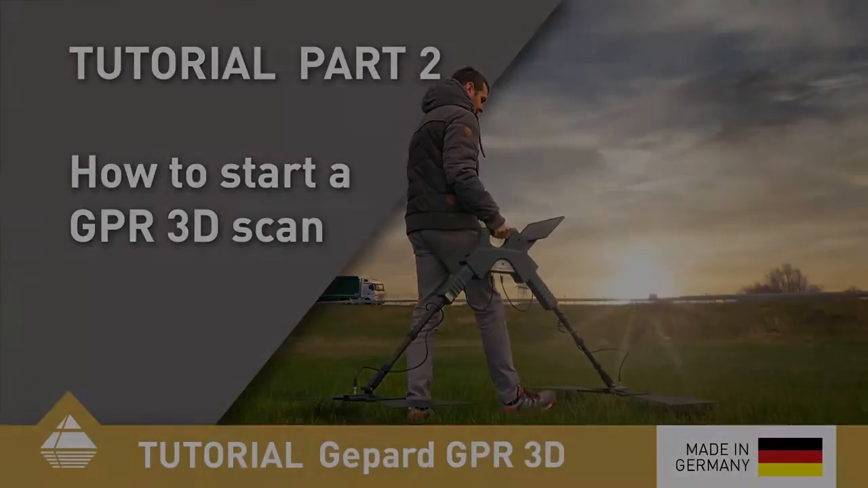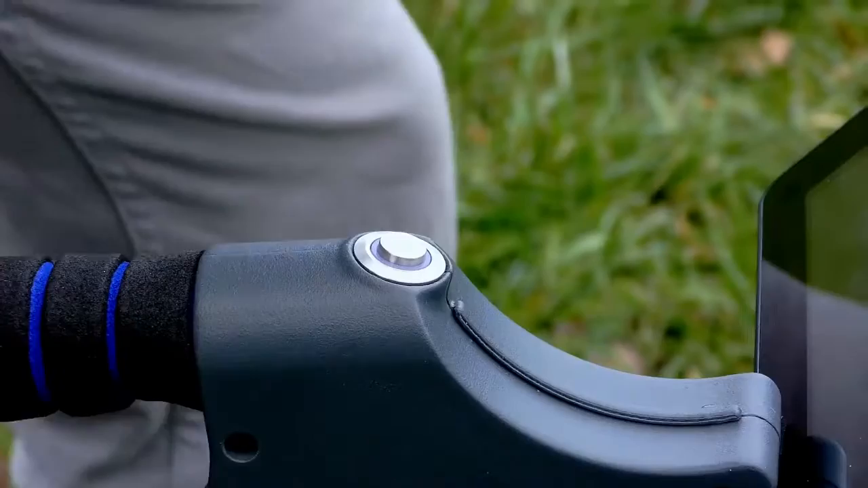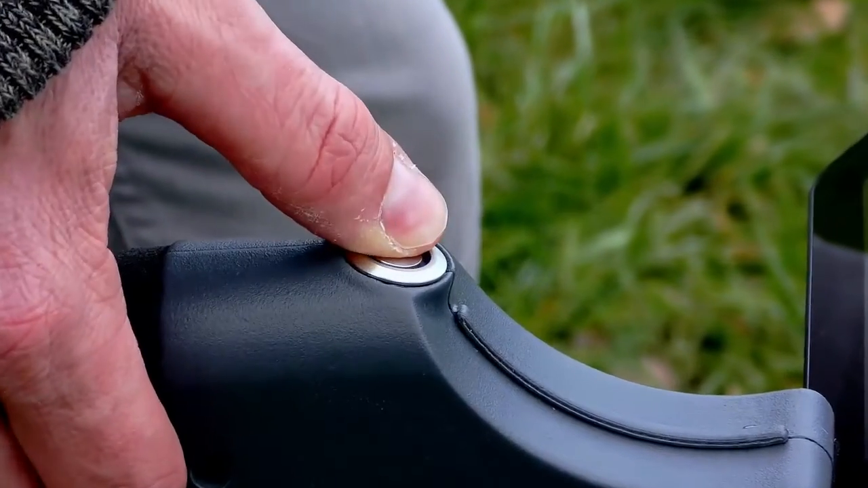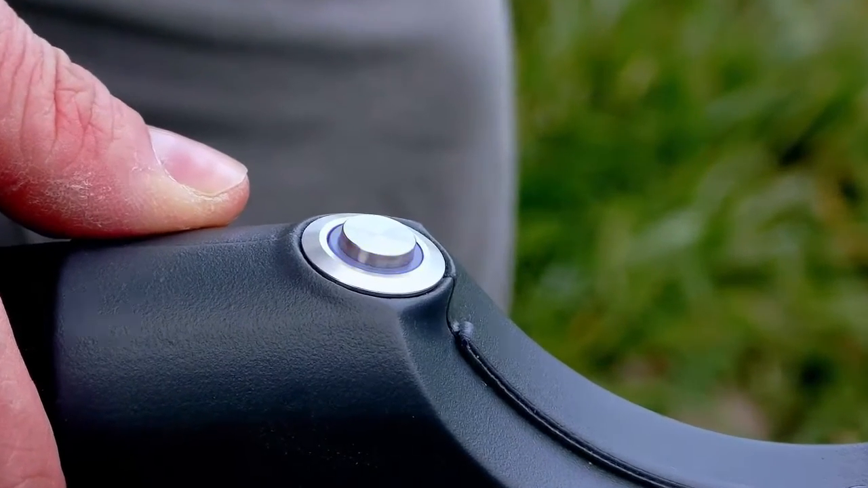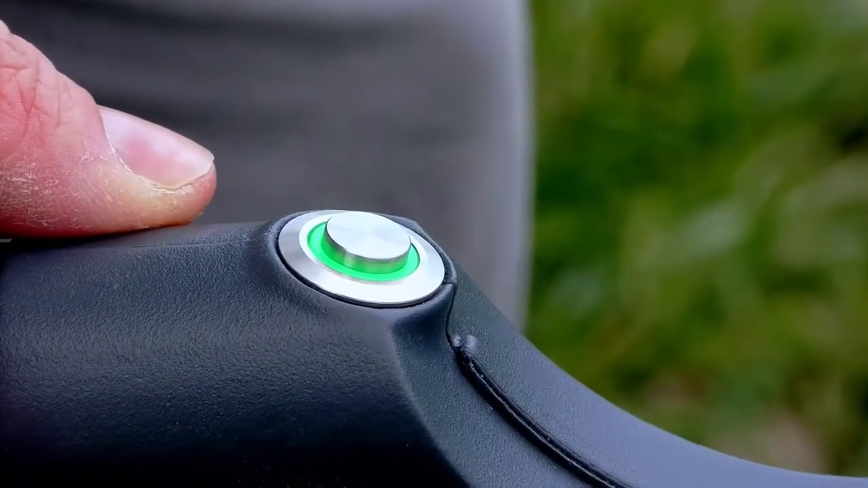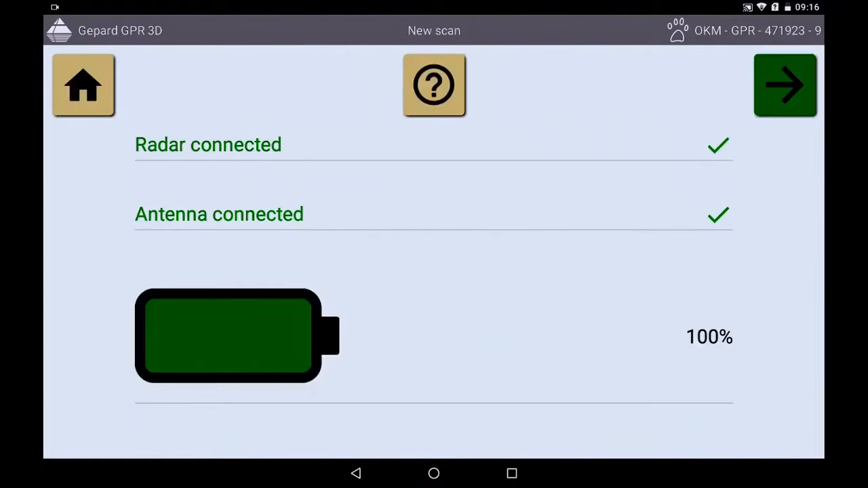To start your GPR measurement, you open the OKM Gepard app on the tablet and start your GPR with the power button. If the light is now constantly on, the connection to the tablet is established. You now open a new scan and see that the antennas and the radar are already connected.